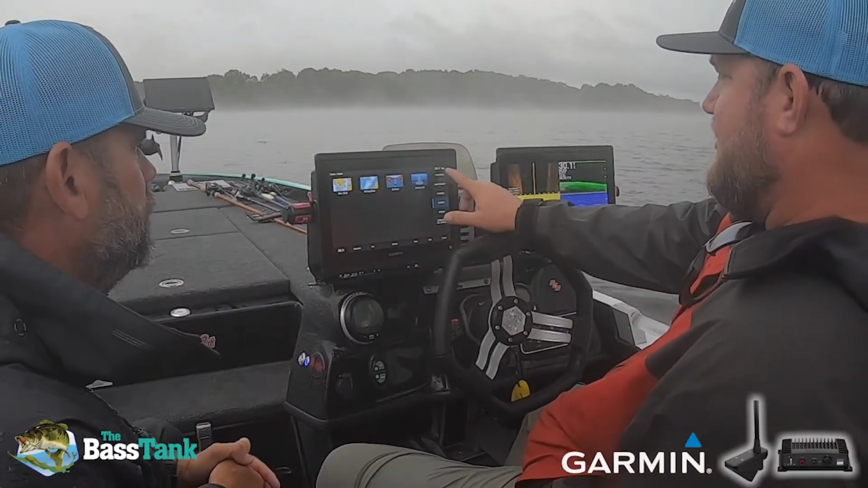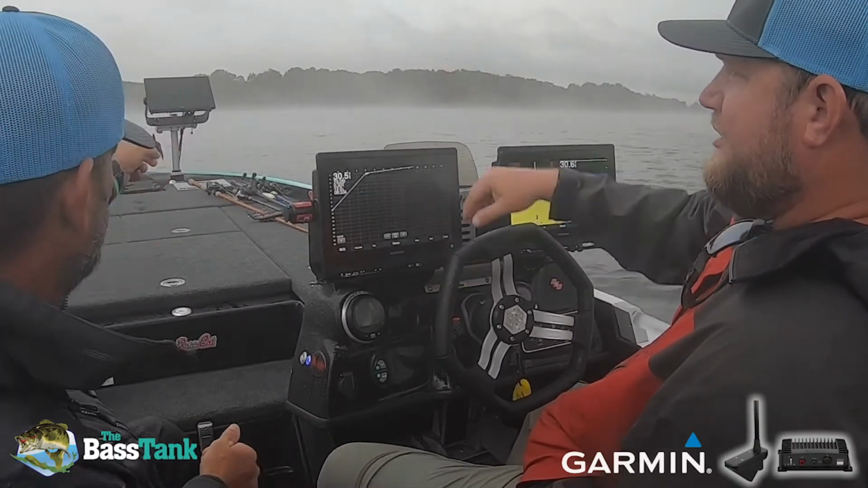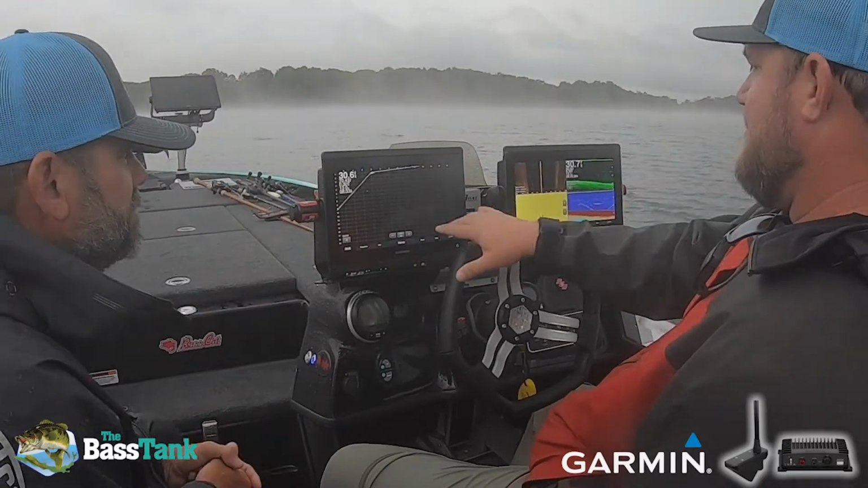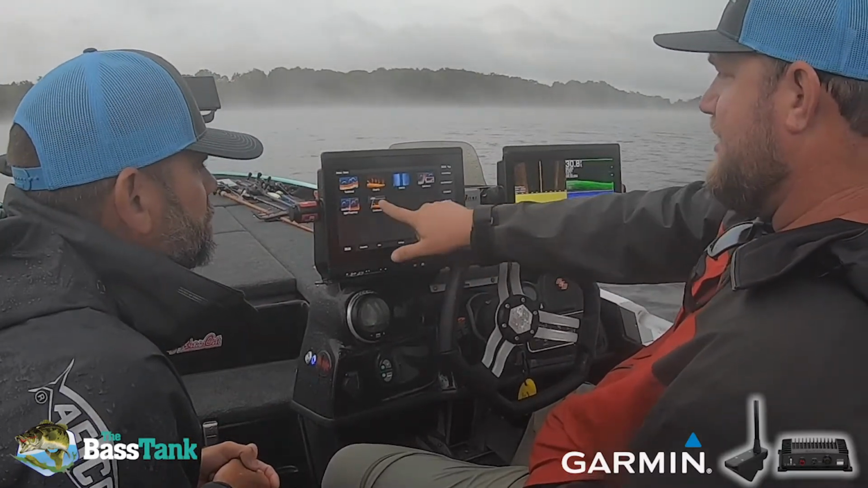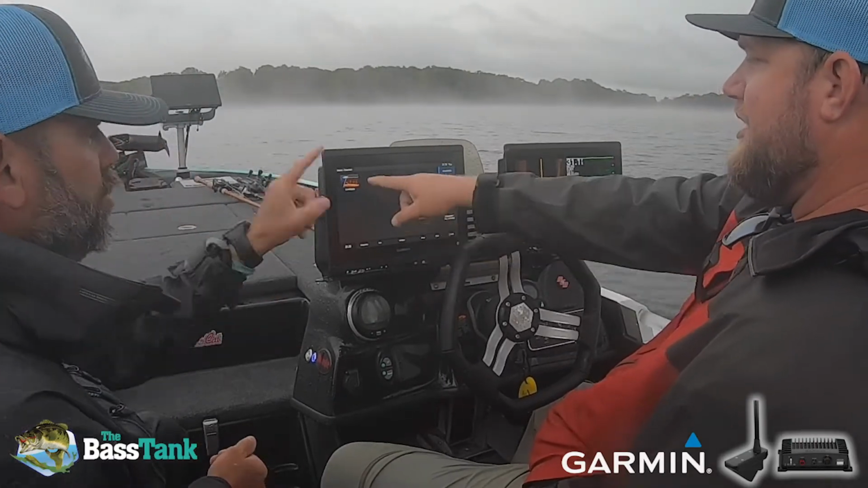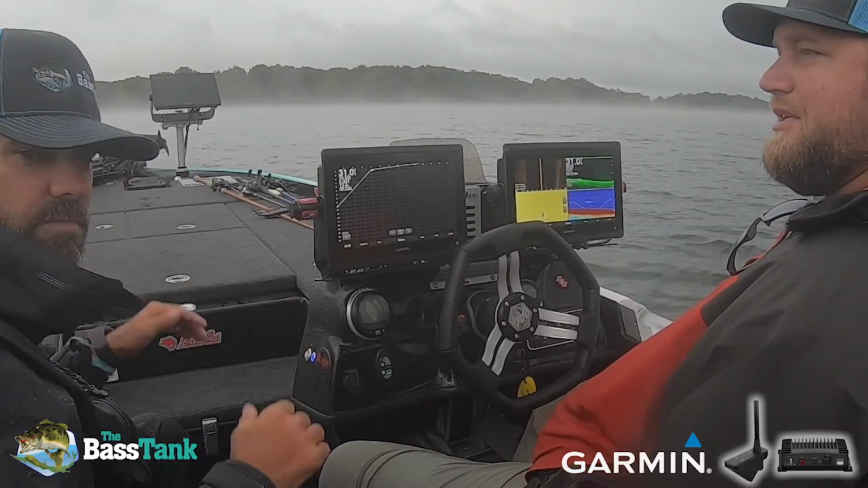The trolling motor's not down in the water right now, but if we wanted to, all we'd have to do is go to our sonars, and there's a Livescope option, and it's reading. So what we could do here is set this as your favorite on this left screen. Anytime you want to go real quick, you hit favorites, boom, and someone can see Livescope going on.